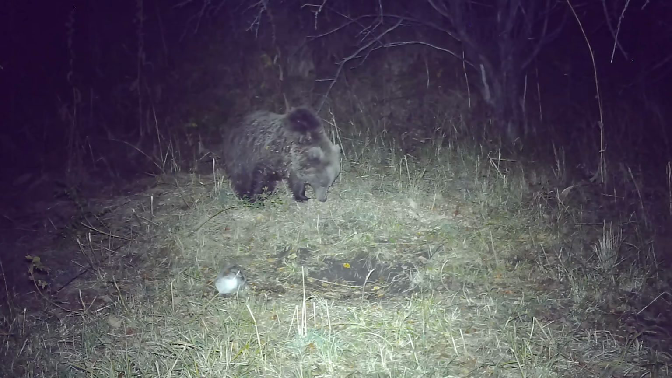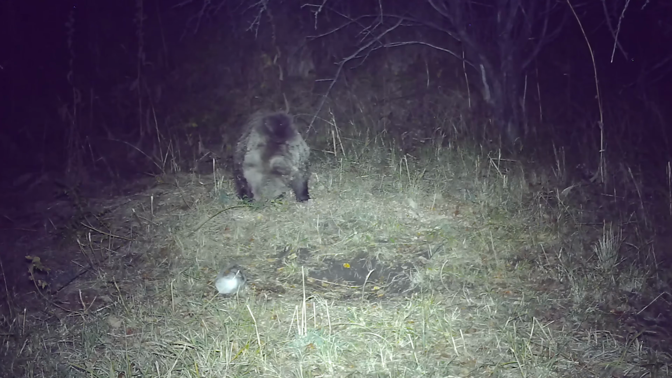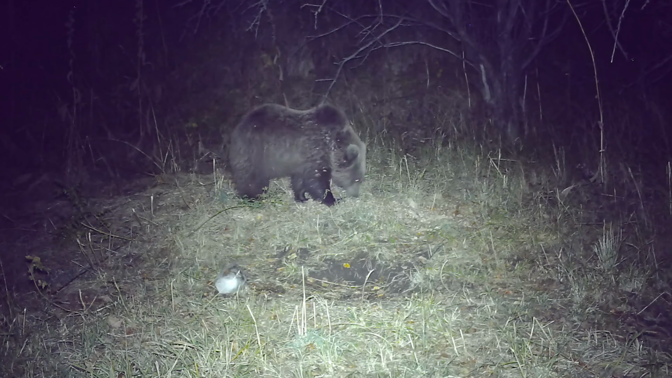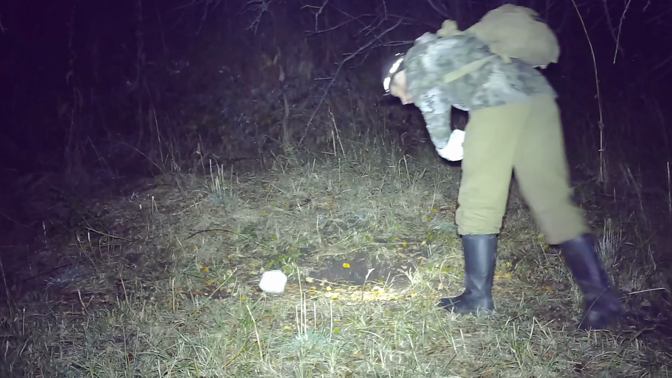Here's my plan. Hang a loaf of bread soaked in honey on a tree at about my head height, so I can estimate the bear's height when he stands on his hind legs. But that'll only work if he returns here again. All right, let's get started.